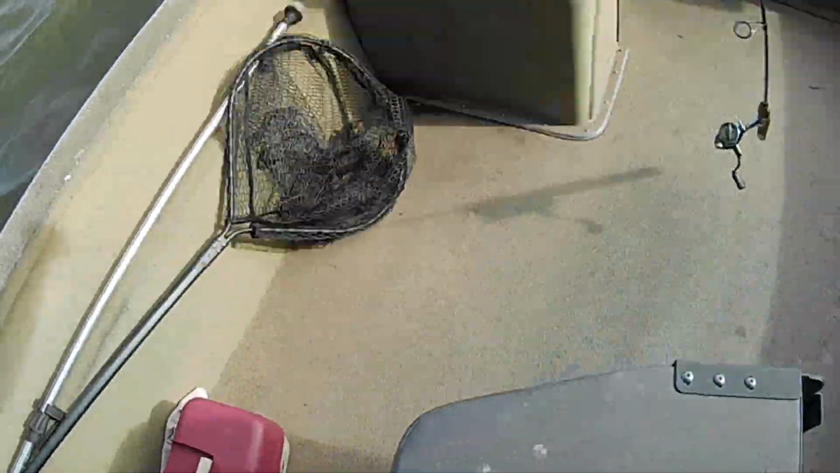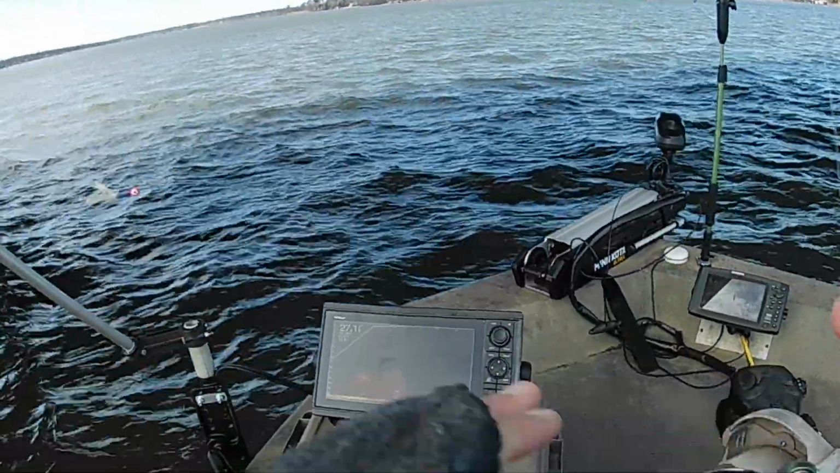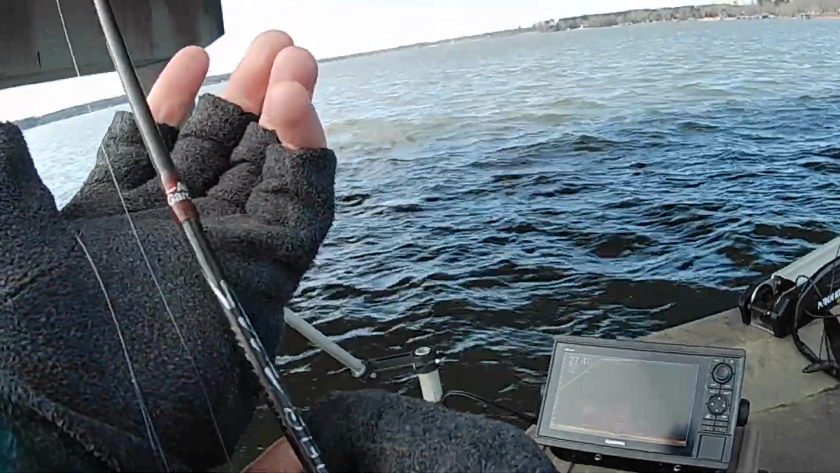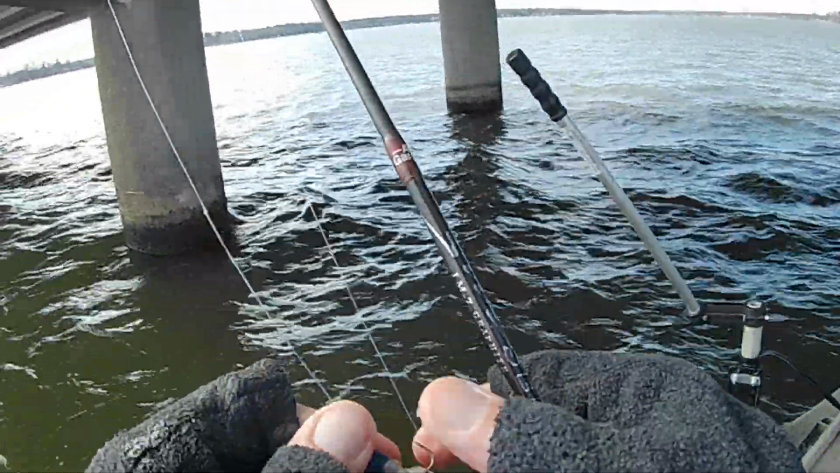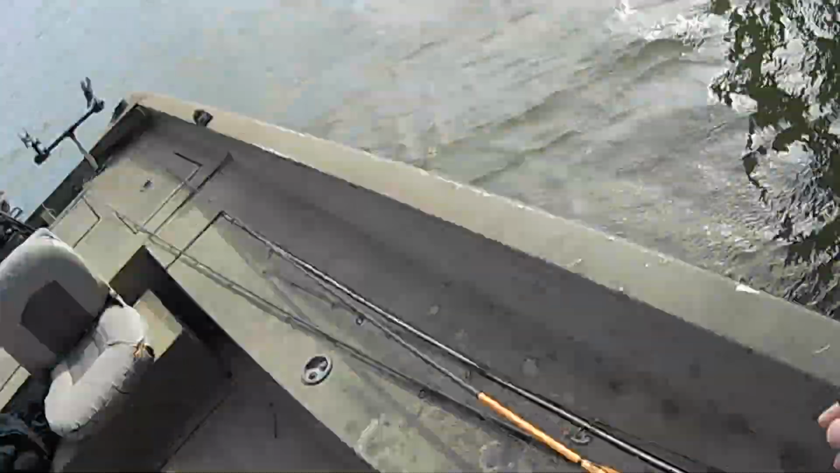I think I'm going to move. I've established that there's fish on this bridge, and I guess I could just catch my limit right here out of this one brush. But I'm going to move and see if we can't find some bigger fish in the timber maybe.